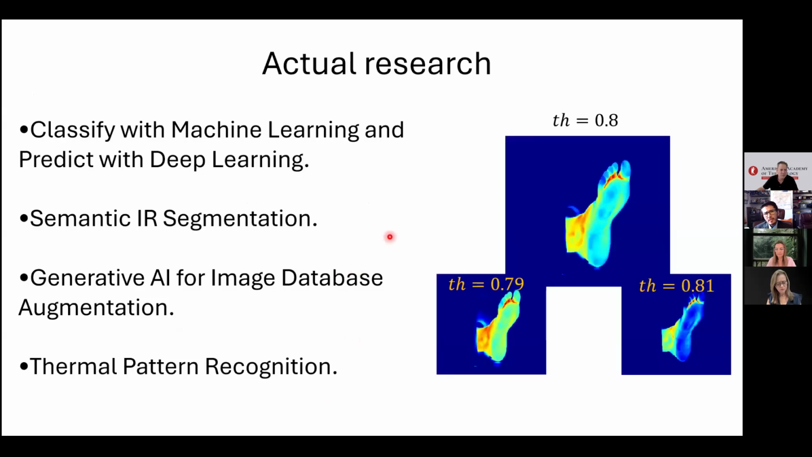Now, what is in the frontier of the state of the art in our laboratory is that we are trying to classify with machine learning, and also predict with deep learning if some patient will develop some kind of complications, specifically diabetic foot. And we have also worked on semantic infrared segmentation, because sometimes we can get some thermal interferences that are not desirable in our studies, because this can also produce error in the classification stages.